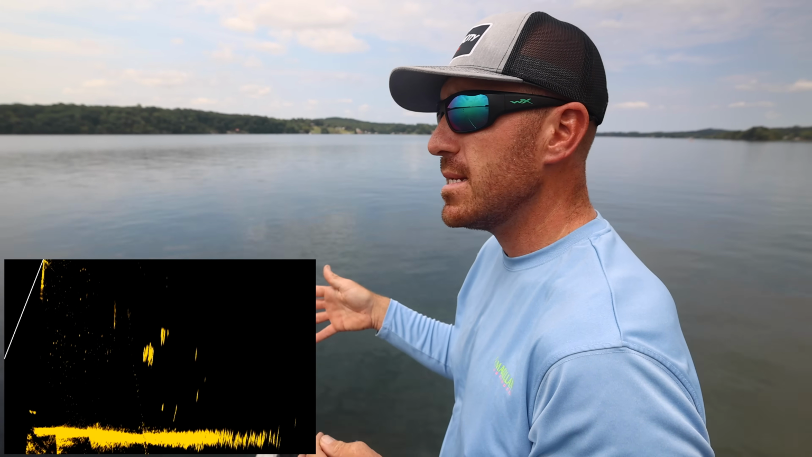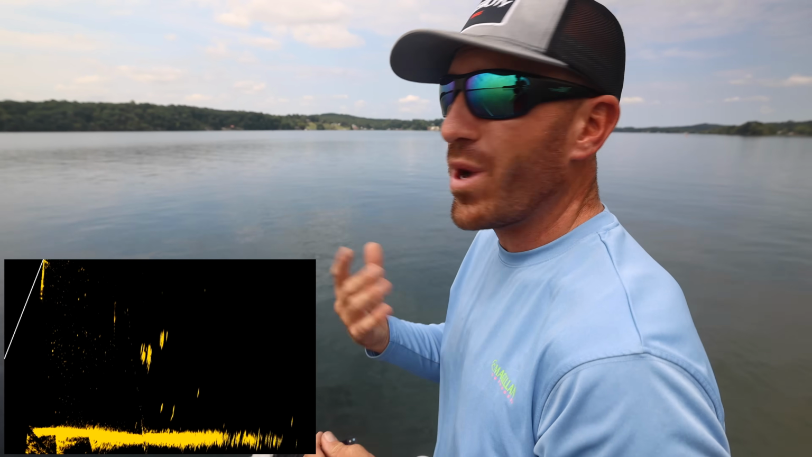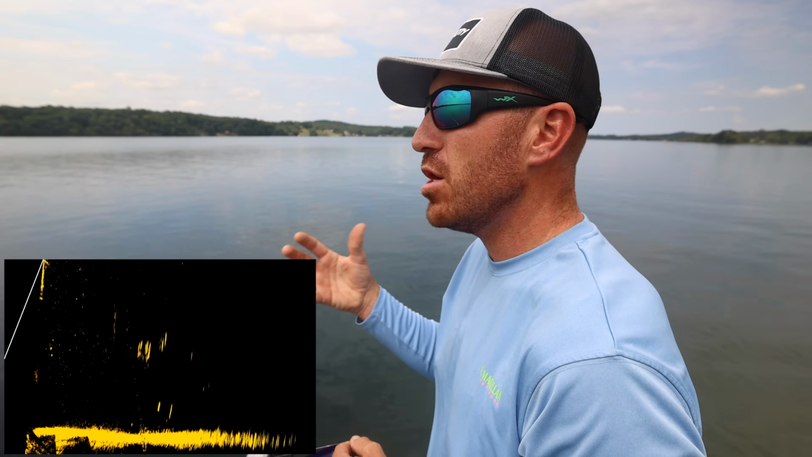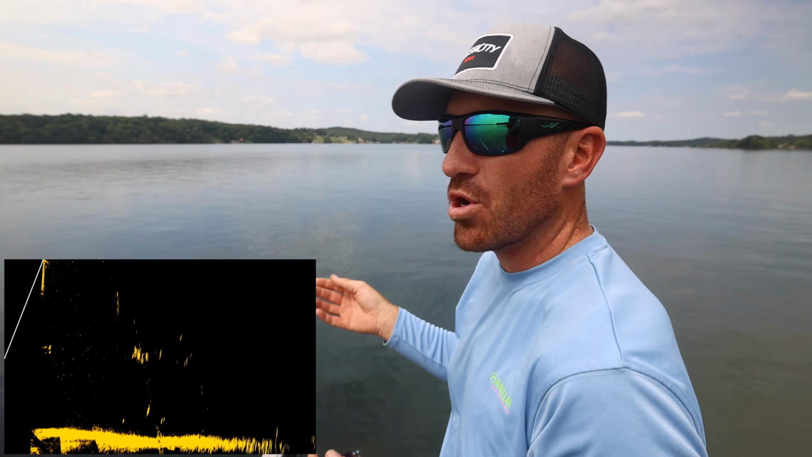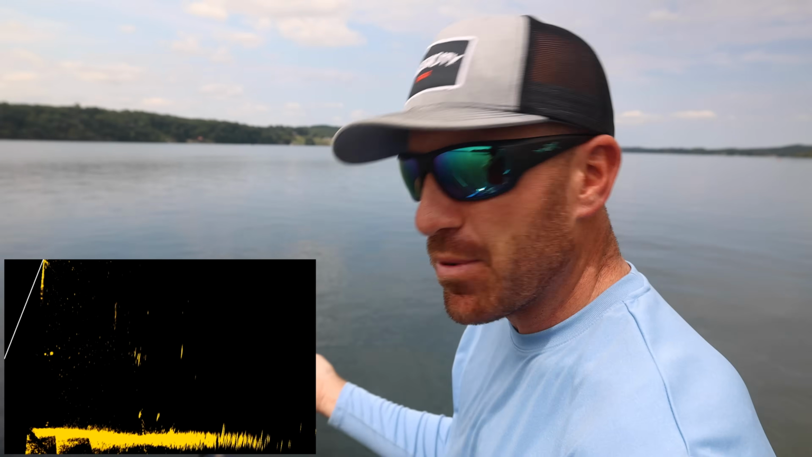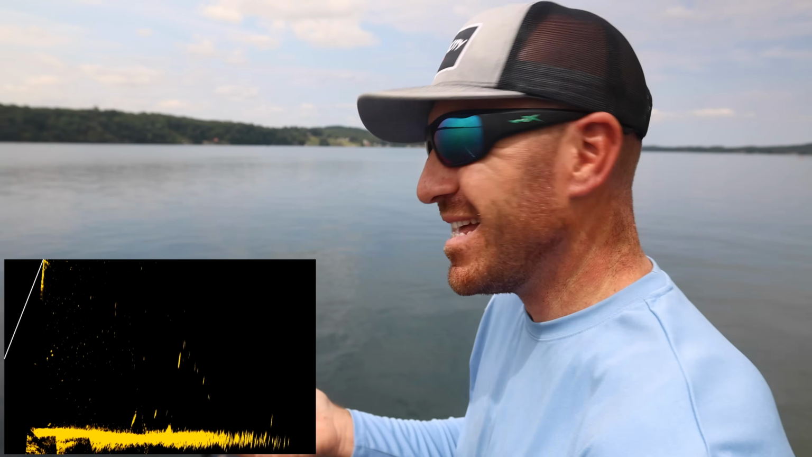The dirtier it is, a lot of times there's sediment in the water, or windy days, it's going to be a little bit more of a cloudy sort of image. Sometimes that can mess you up, and you might get out there on the water on your first day and you're like, what's wrong with my graph, or what's wrong with my unit? That's probably going to give you that sort of reading, and that's what's going to be happening.